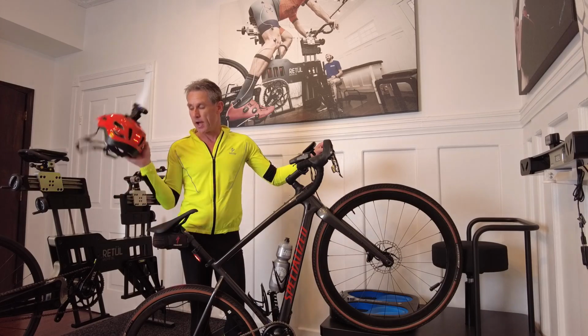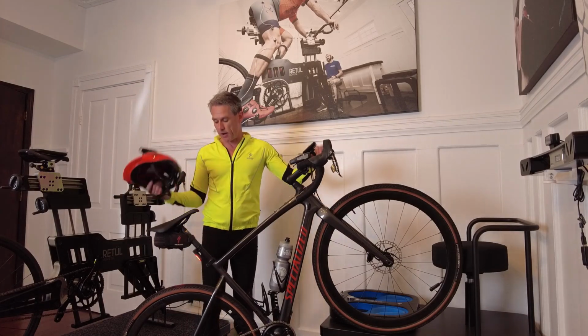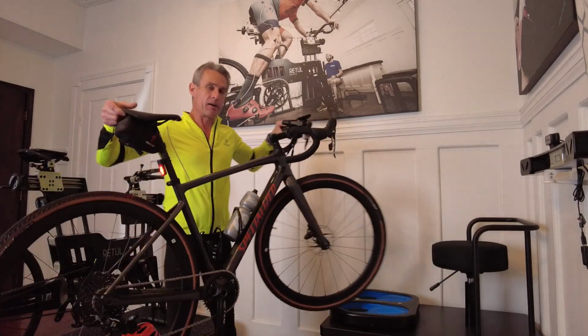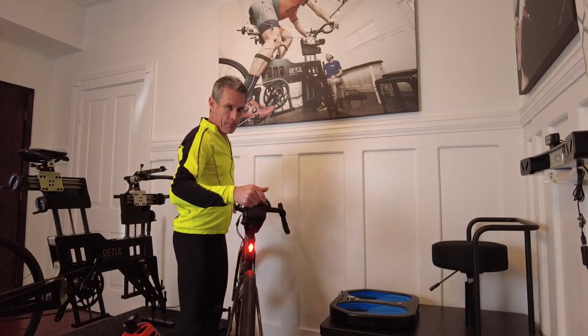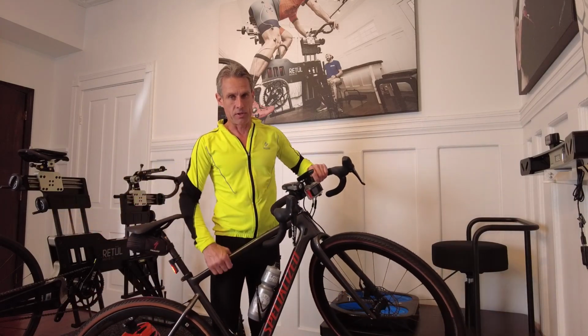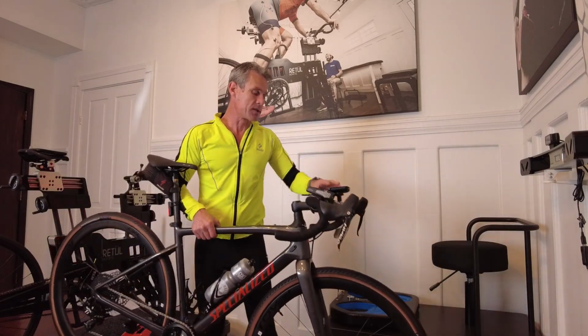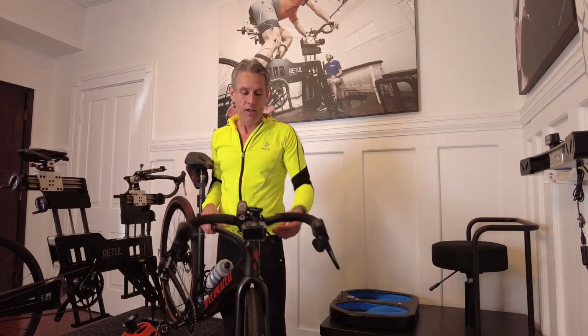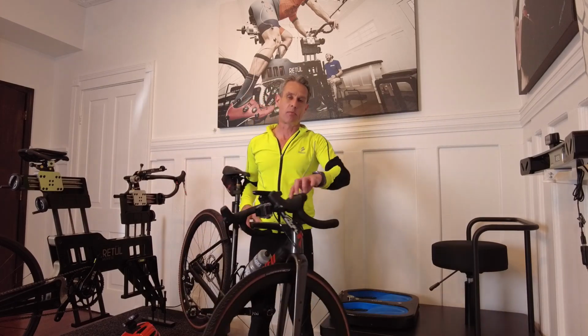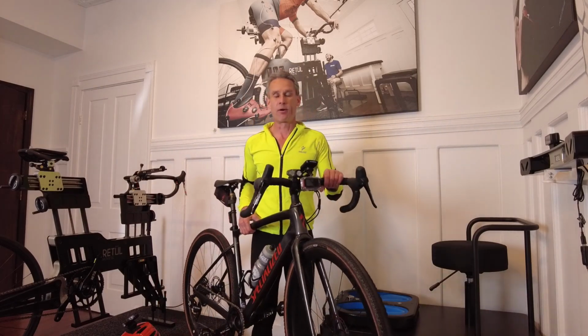I have an LED light on the back of my helmet. I'm using a Specialized stick light on the back of my bike, and I have, like I said, 1,000 lumens on my handlebars. You can see I'm also running a Garmin, and I have a Garmin camera that I'm going to start trying to use so I can record some of what we do out there riding around.